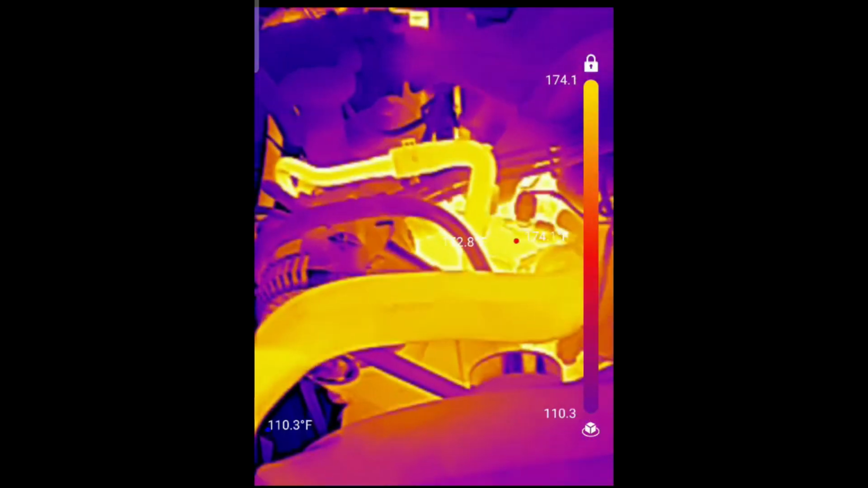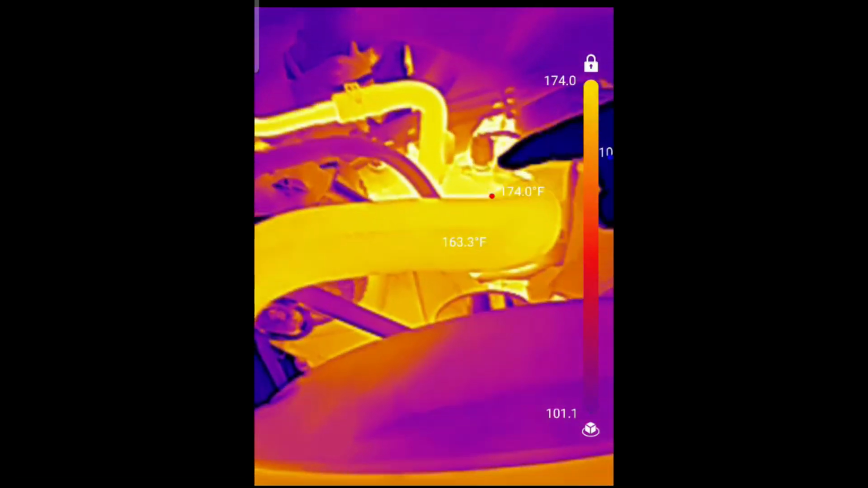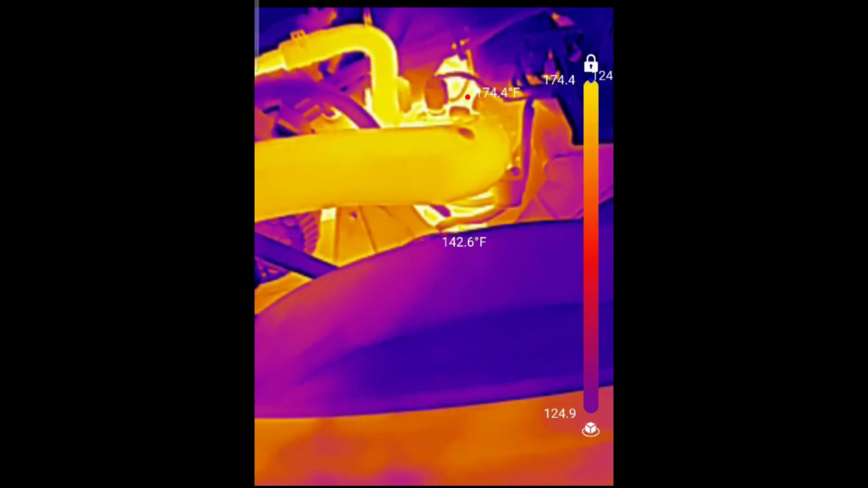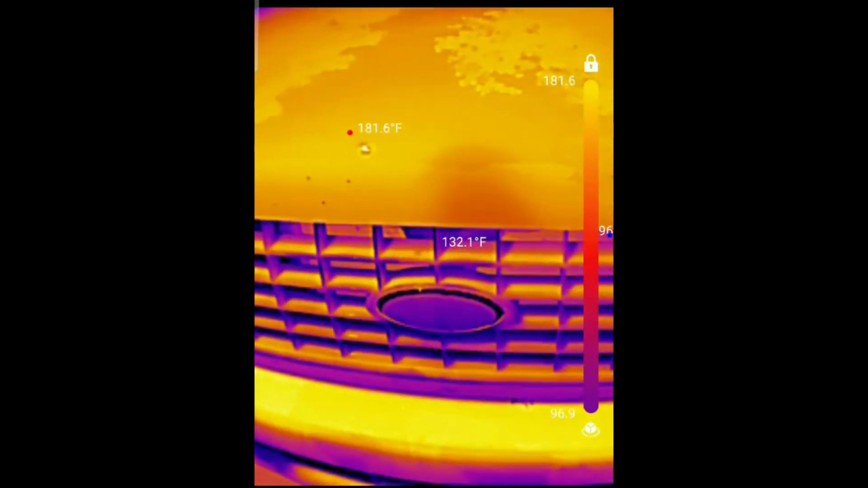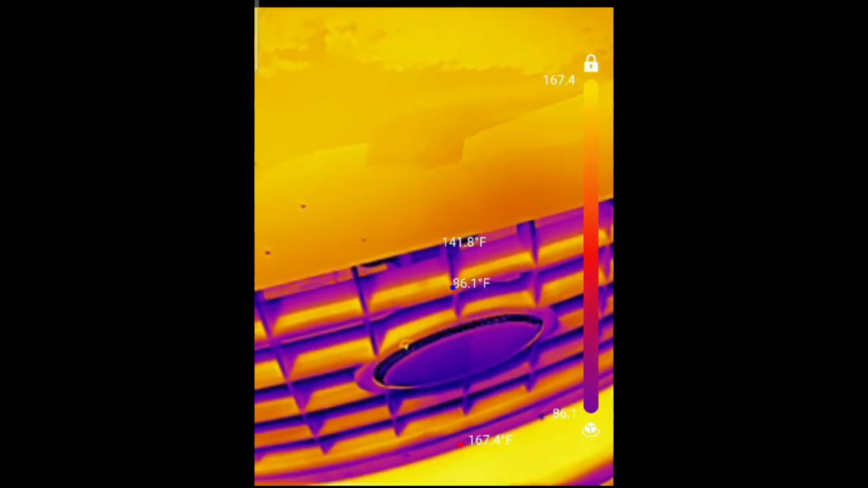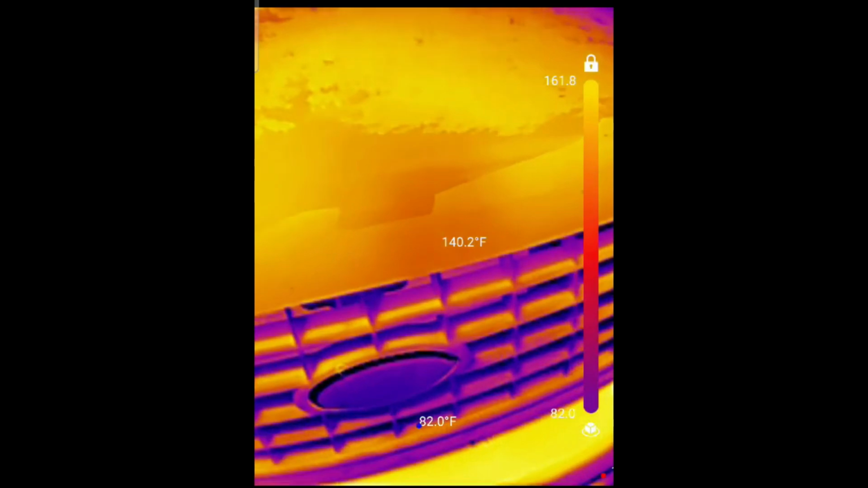What we got here? This is just the coolant hose right here, and that's the top pouch. That was kind of hot, actually. Yeah. Ow. Ow. That was hot. 175 degrees. See if I can leave a cold handprint. Ah, that was hot. Yeah, don't do that.